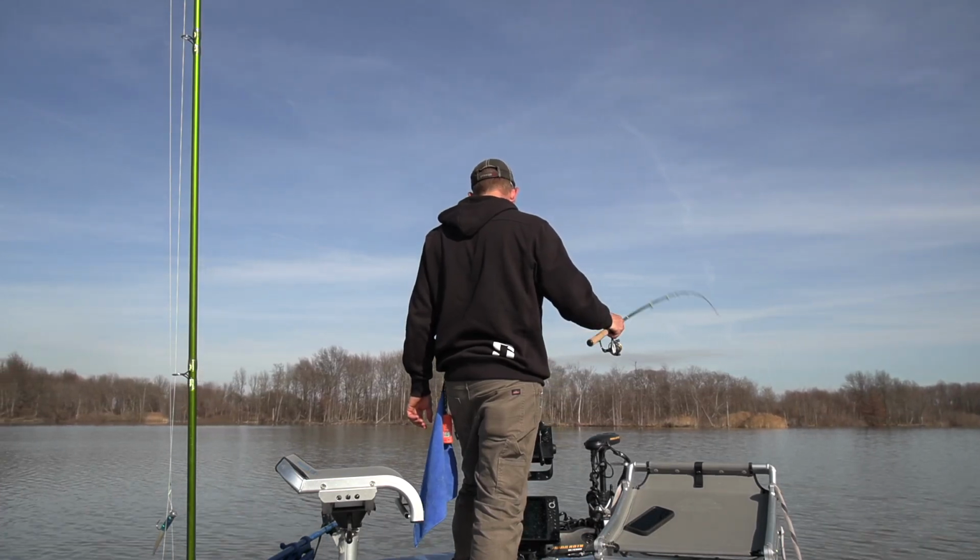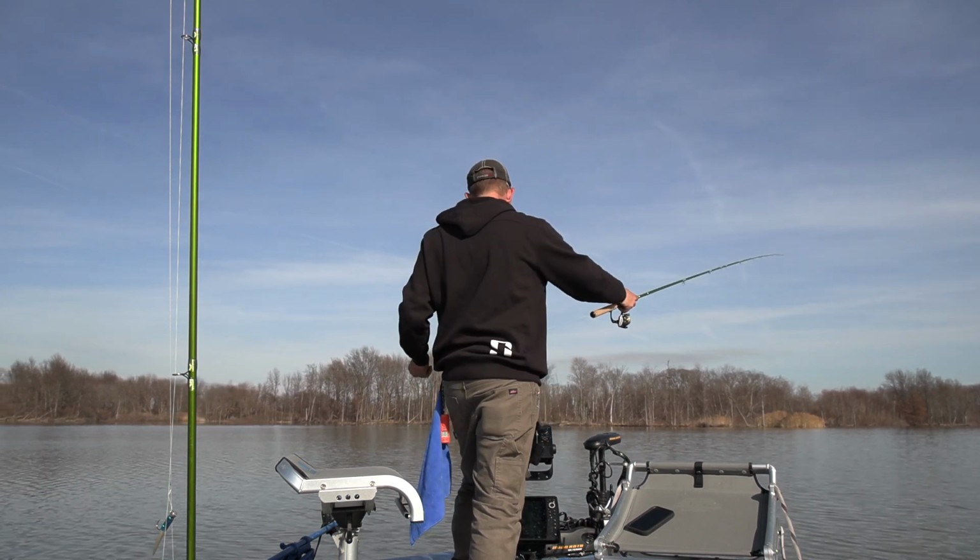Got another one spotted on a tree here. Let's see what we can do with him.